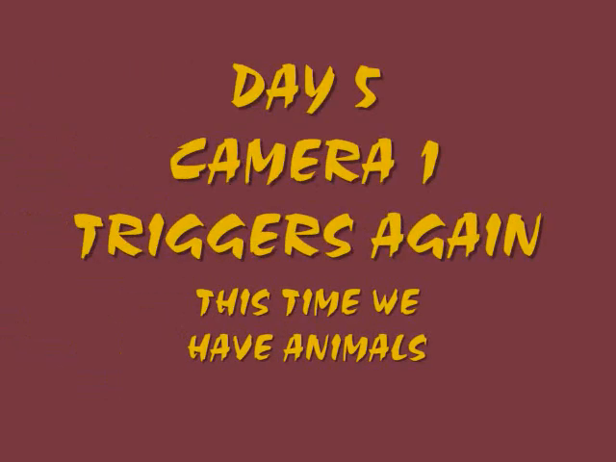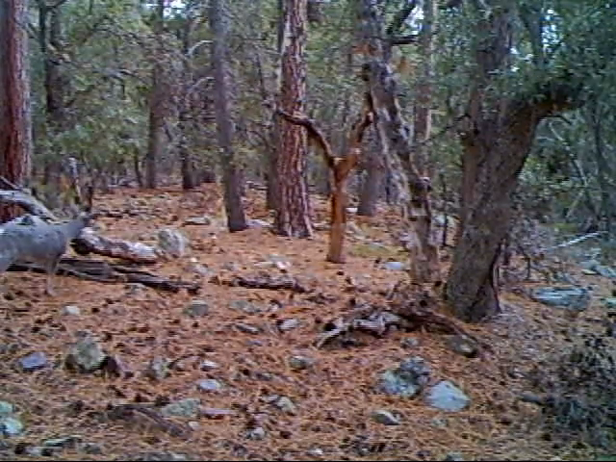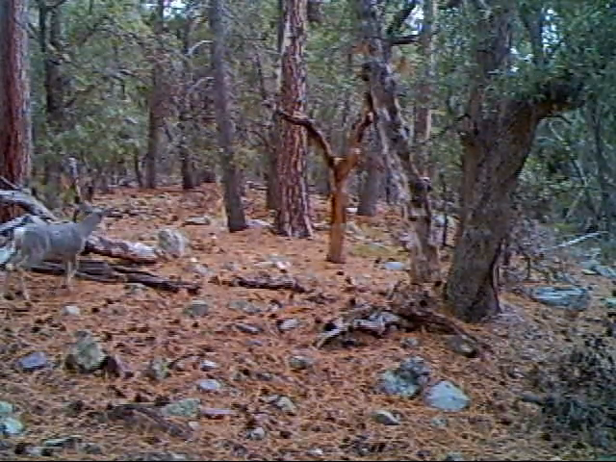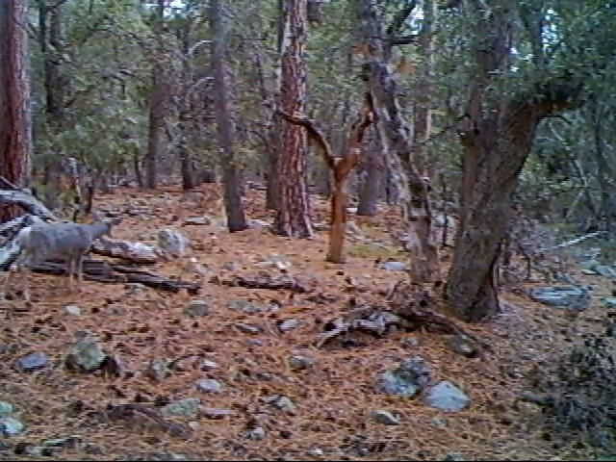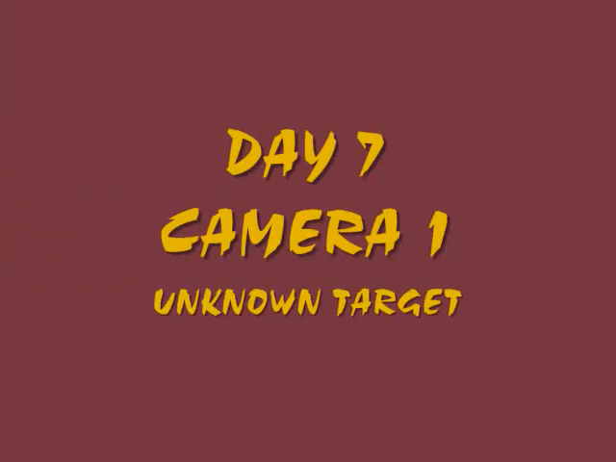Day 5, camera 1 triggers again, but this time we have animals. But take a look at this deer. He's looking over at the left-hand side of the screen and being very, very cautious. Something over there is really bothering him. So we look at this later on in other films, and other deer see the same thing.